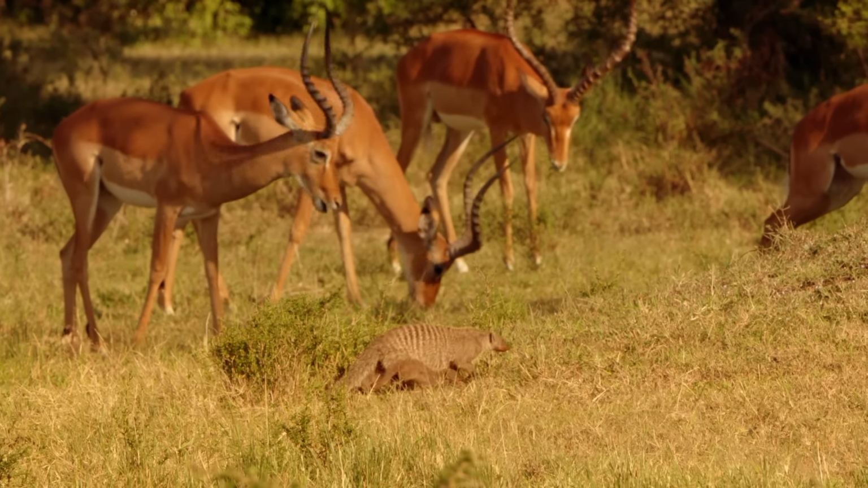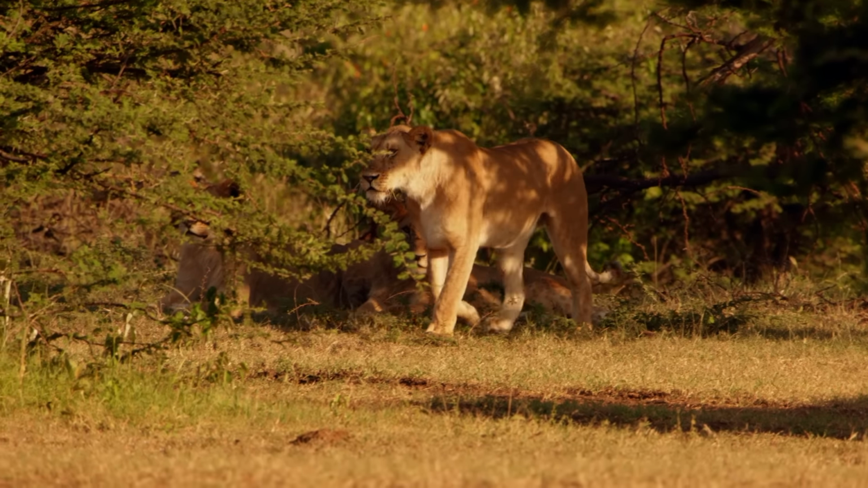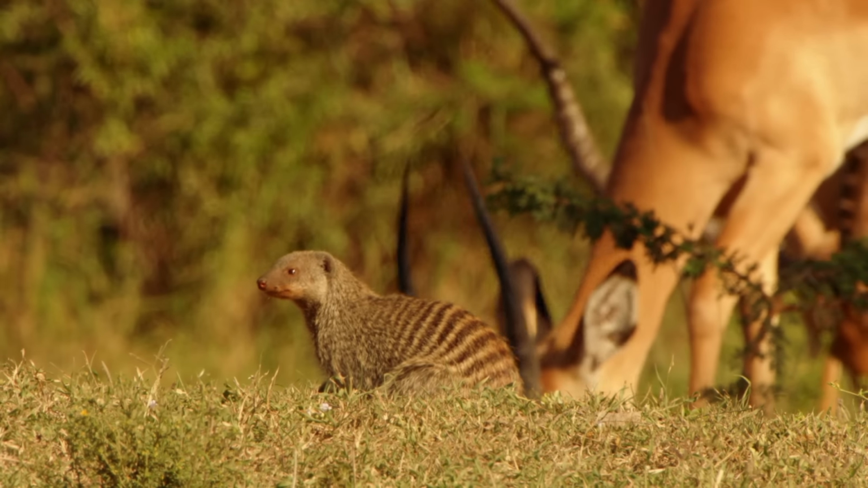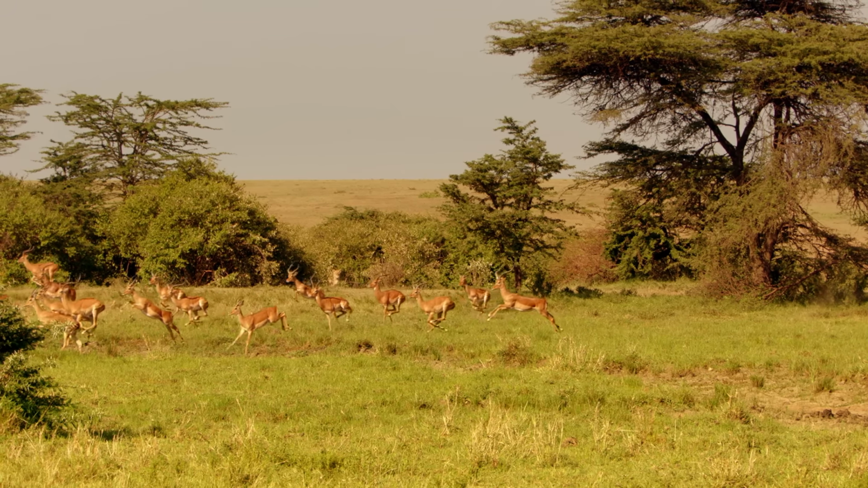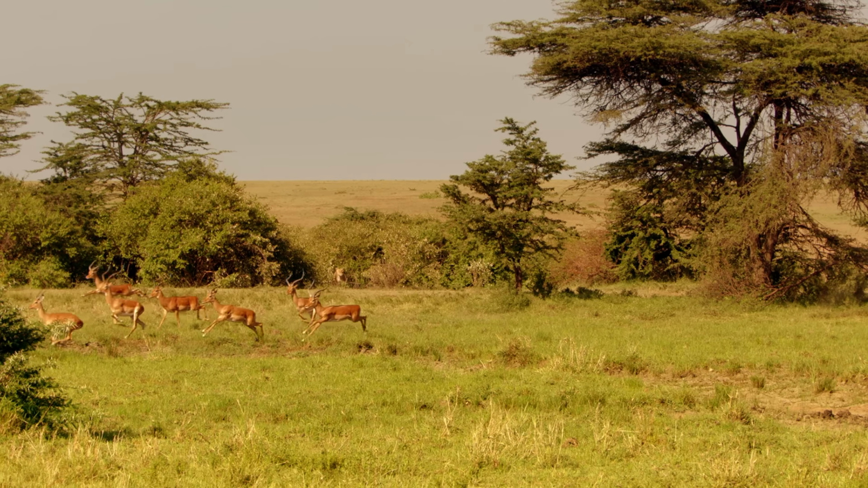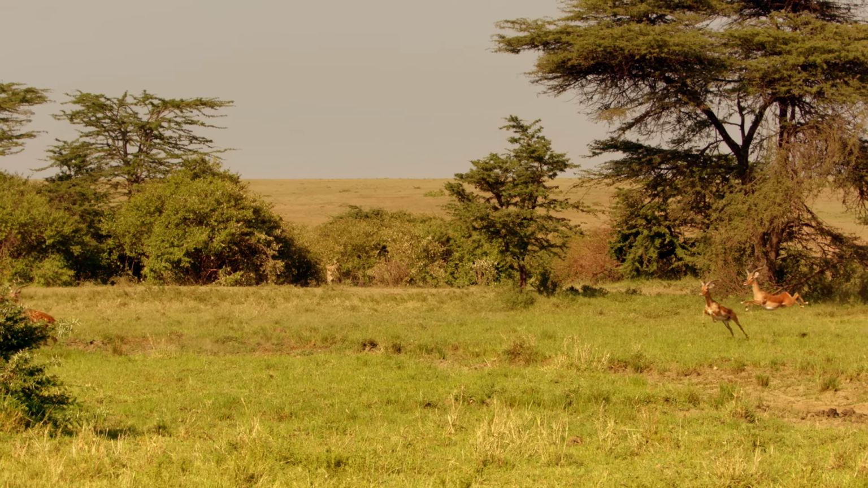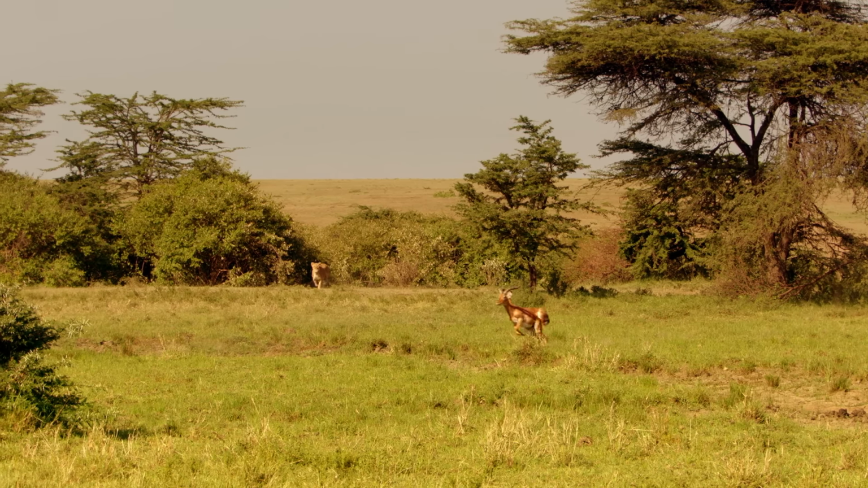The impalas appear preoccupied with their breakfast. Perhaps there's a chance here. But the nimble antelopes have calculated the safety distance to the bushes well. No chance for the lioness.